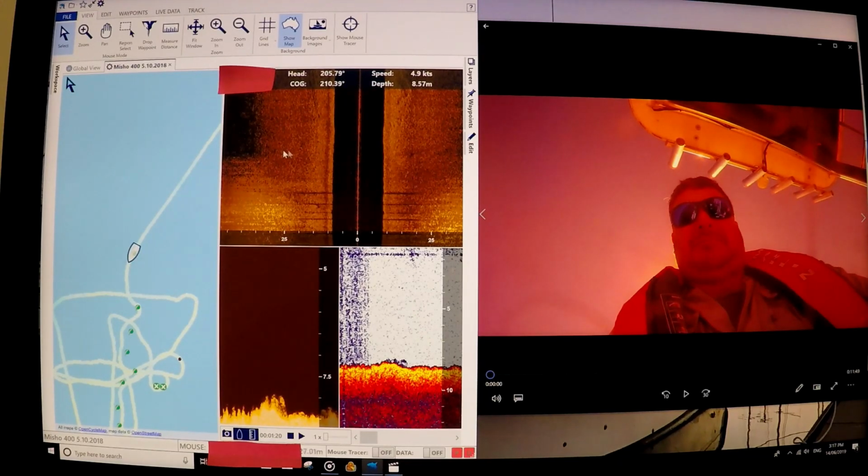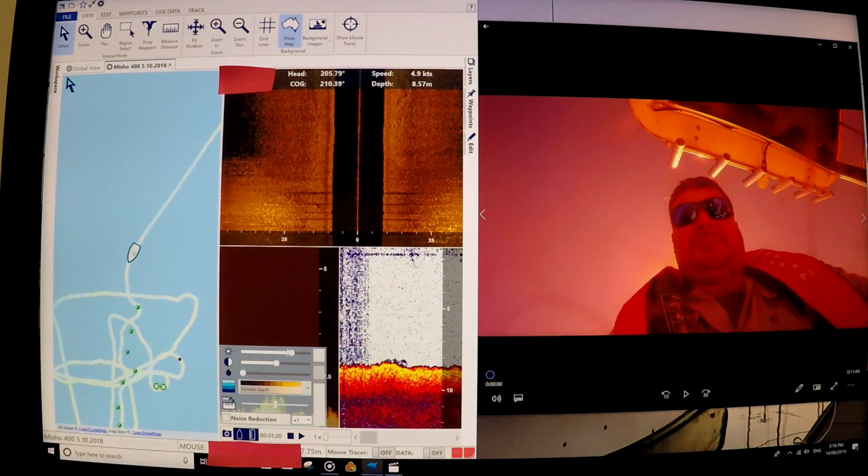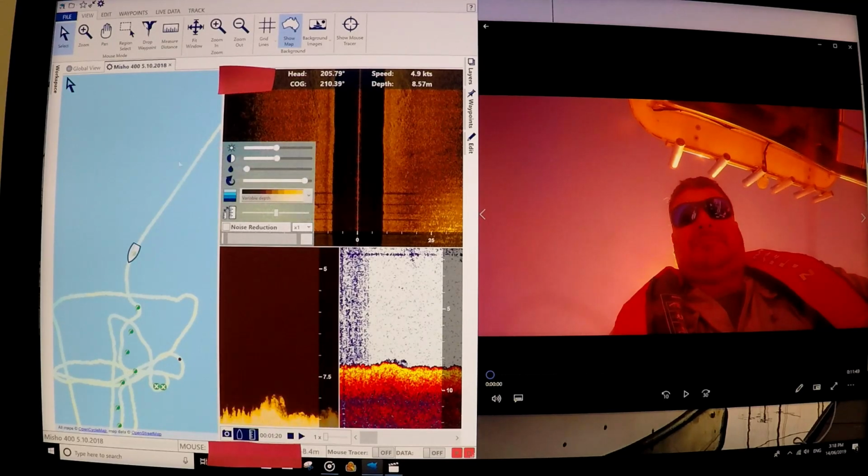Over this side, I've got the side scan image, down scan image, and the normal sonar image. There are some pop-outs where I can change the layout, the contrast, colours, palettes, all sorts of stuff.